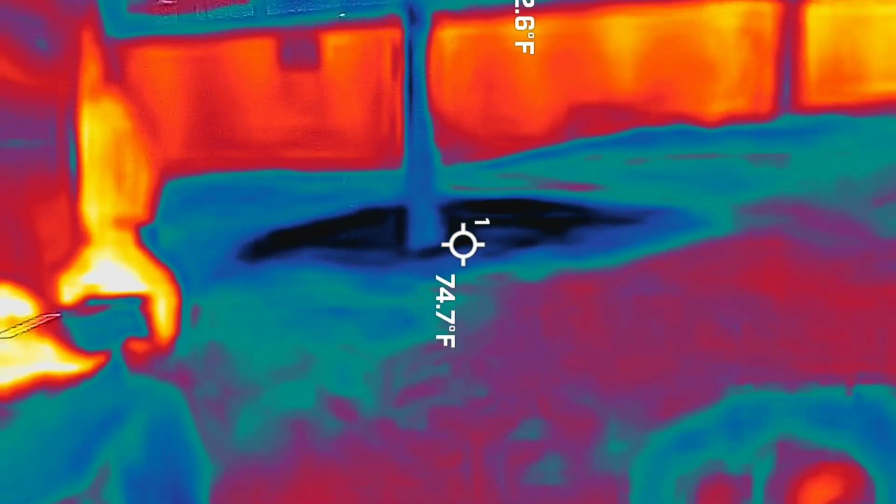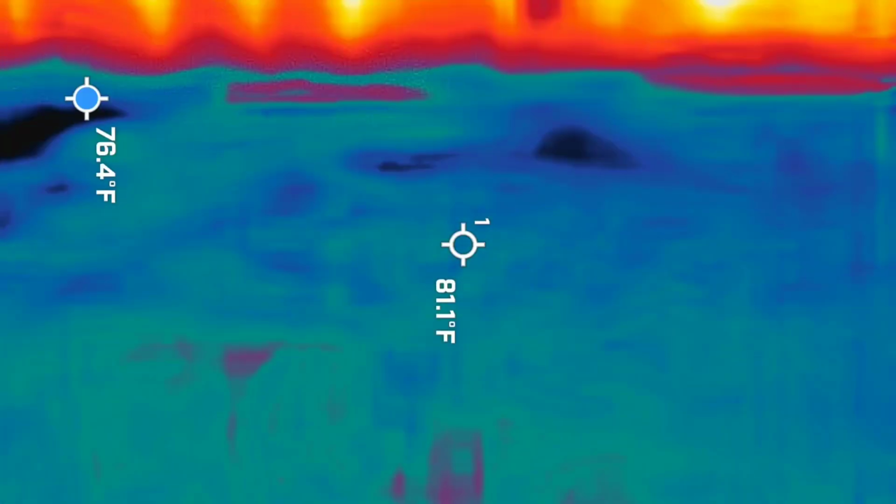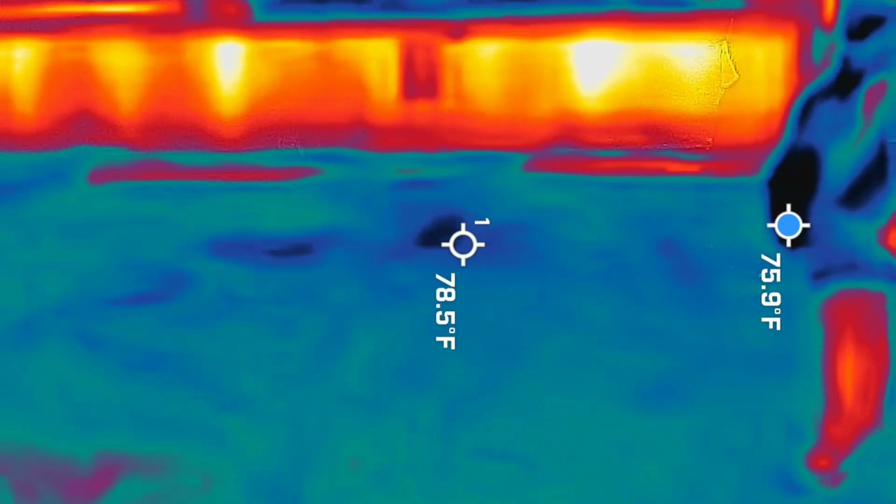Yeah, but what does this do? You don't need to worry about those. You're going to change the app if you start hitting that stuff. You don't want to do that. Just leave it right where it is and just point it around nice and slow, so that way I can watch it later and see if they have any ghosts.